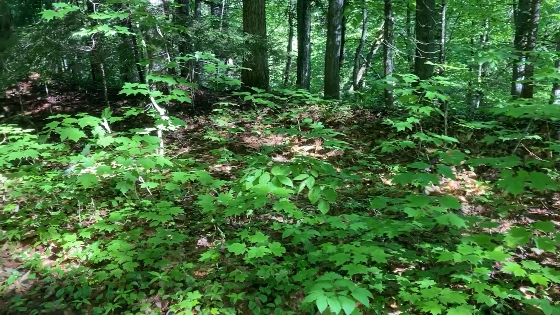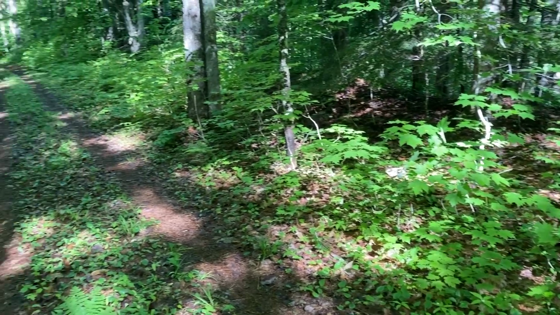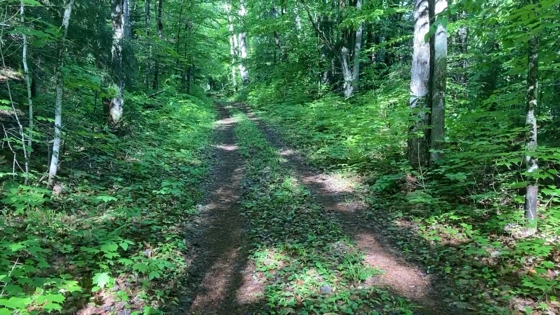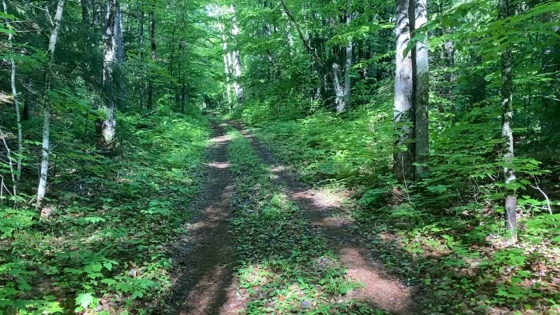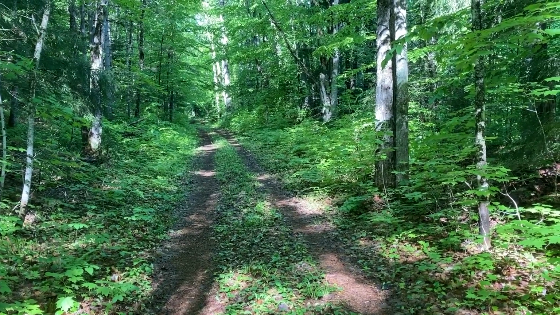The thing about this trail, and even Hiawatha National Forest in general, it's so vast, you're not going to cover all of it in one day, or even in a short amount of time. So just go as far as you can go, turn around, and then go back, just like I'm doing. So enjoy what you're seeing in the amount of time that you have.